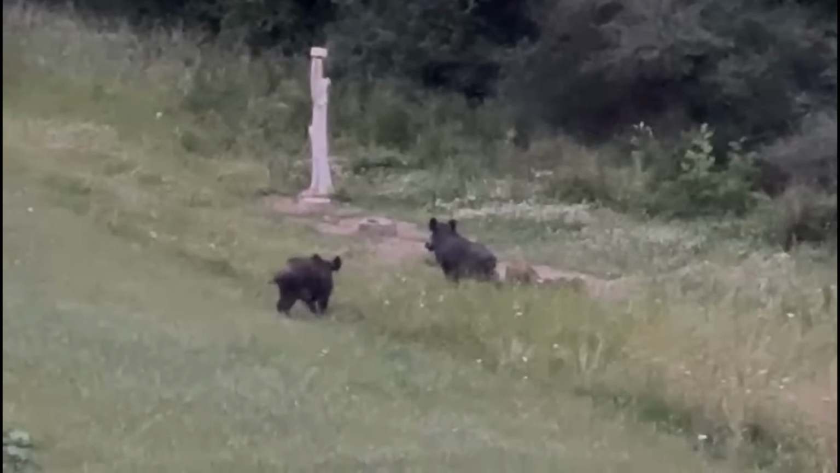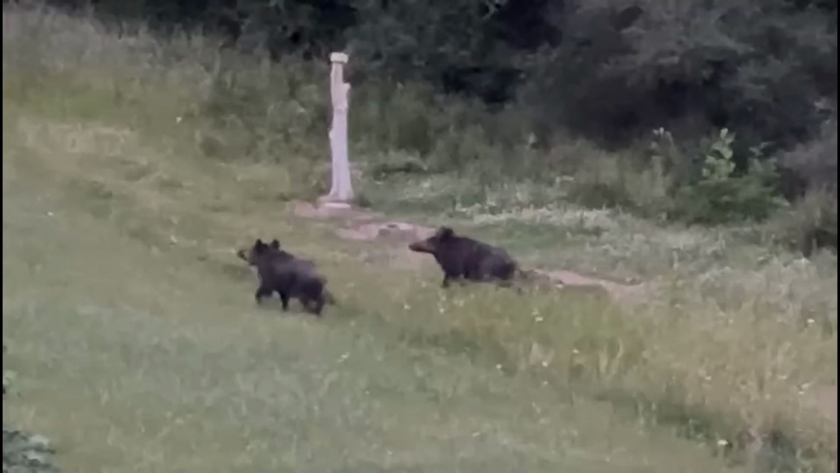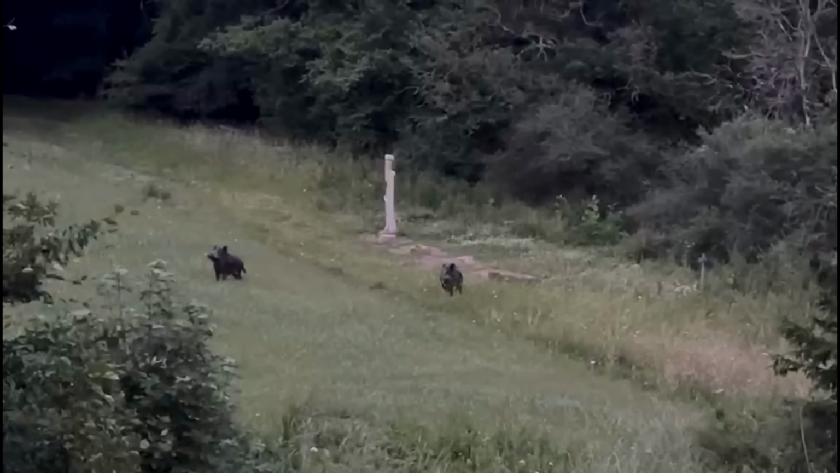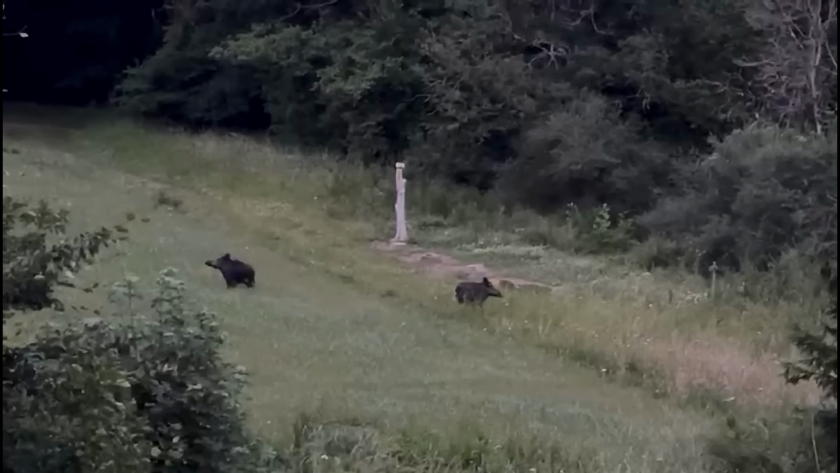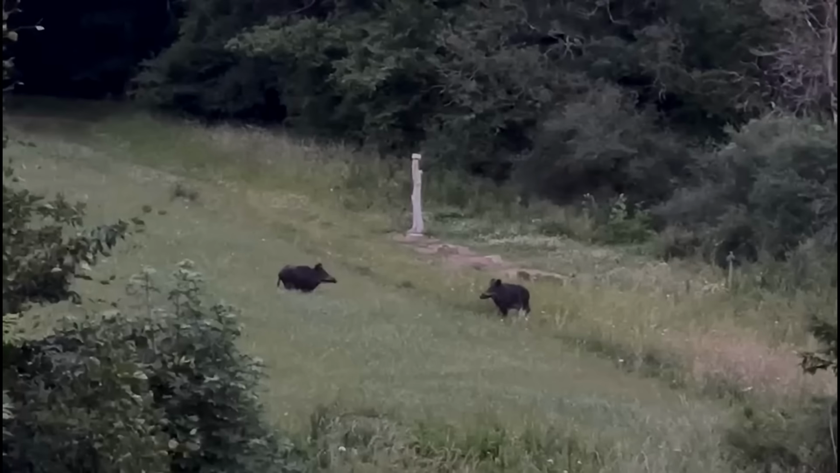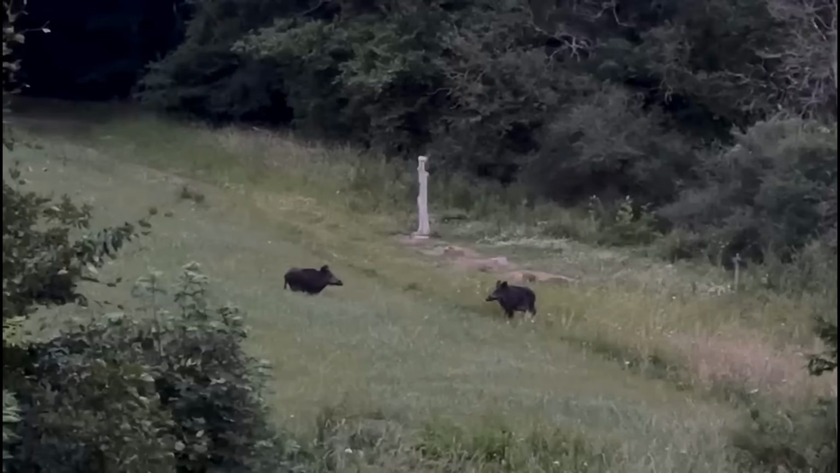Due to the change in weather, the wind shifts unpredictably, coming from different directions. The sows remain alert, constantly scent checking the air. You can see them catch a whiff now and then, and just like that, they're gone.